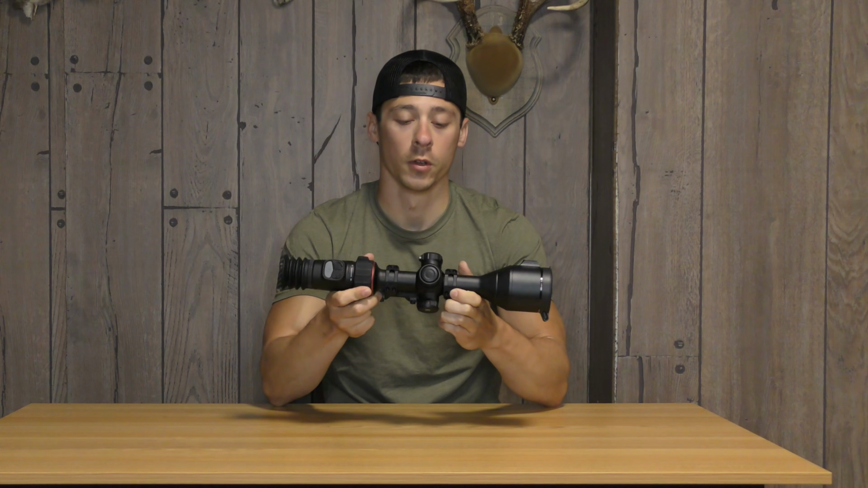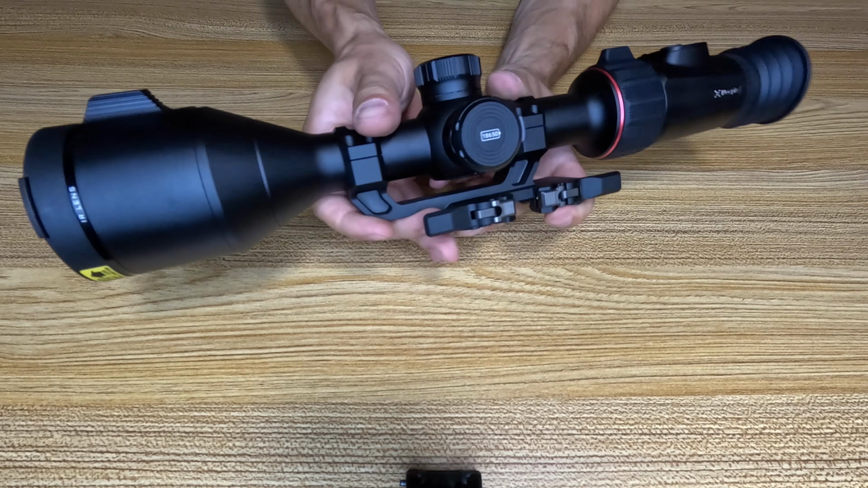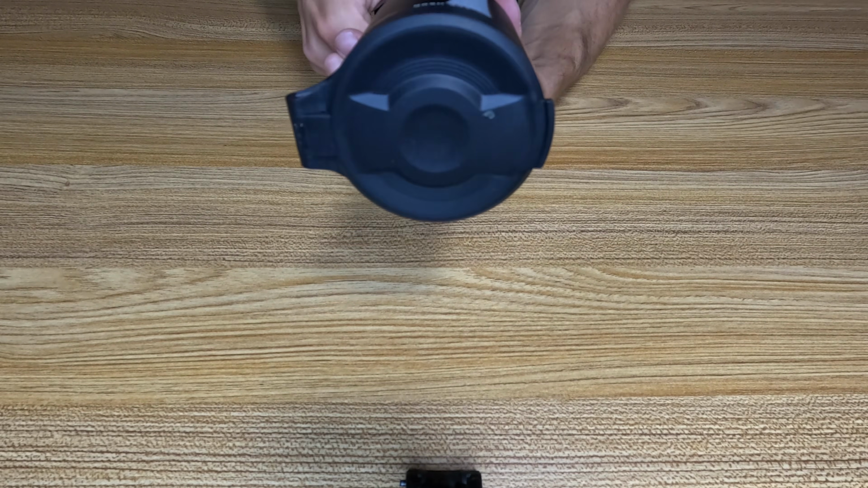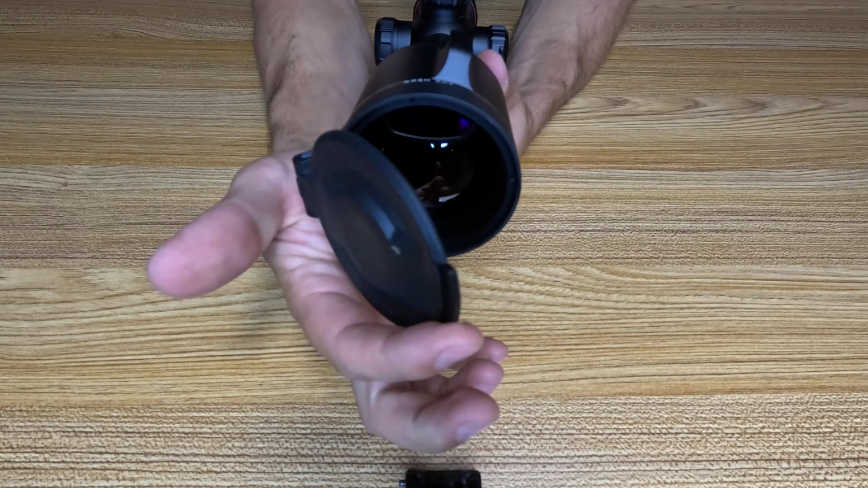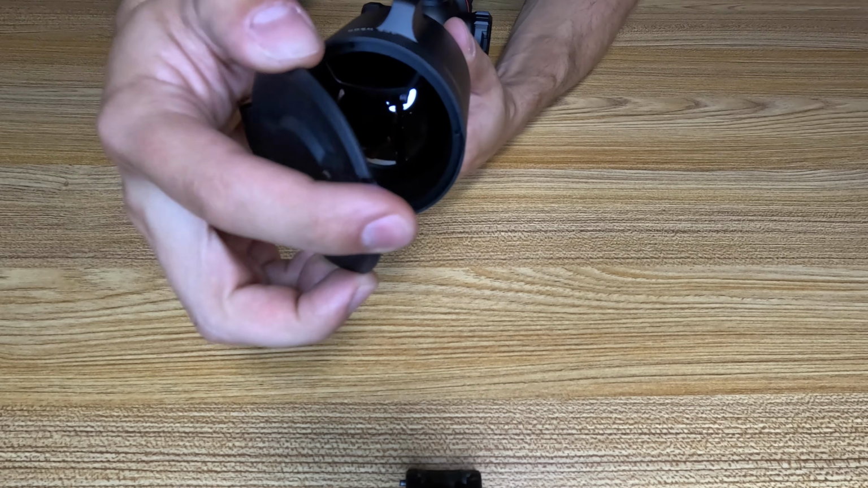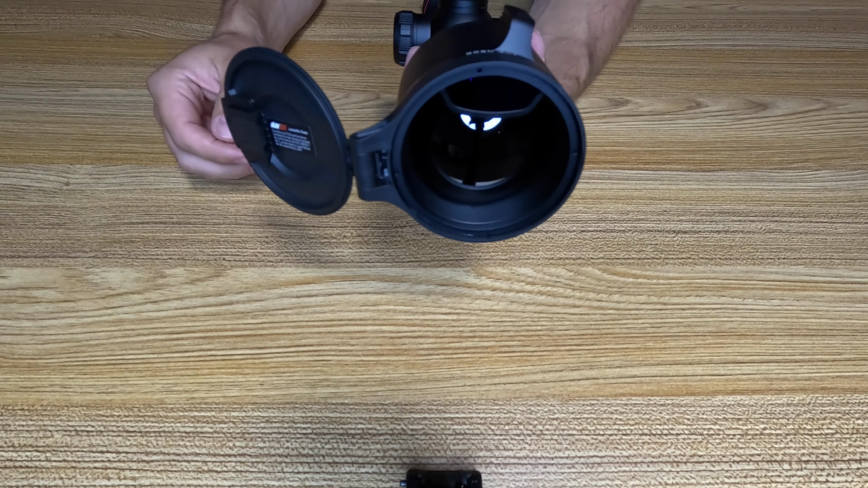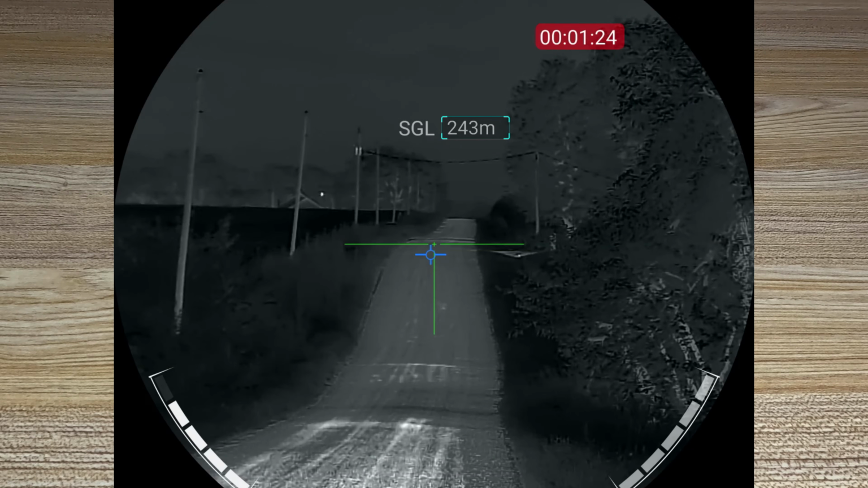Let's go ahead and do a physical walkthrough of all the components of this scope. We're going to start with the lens, which is what I think is the most unique. It's a 50mm lens. You've got your spring cap here, so you depress that button, then flip it off to the side, and you've got your integrated laser rangefinder built right into the lens here.